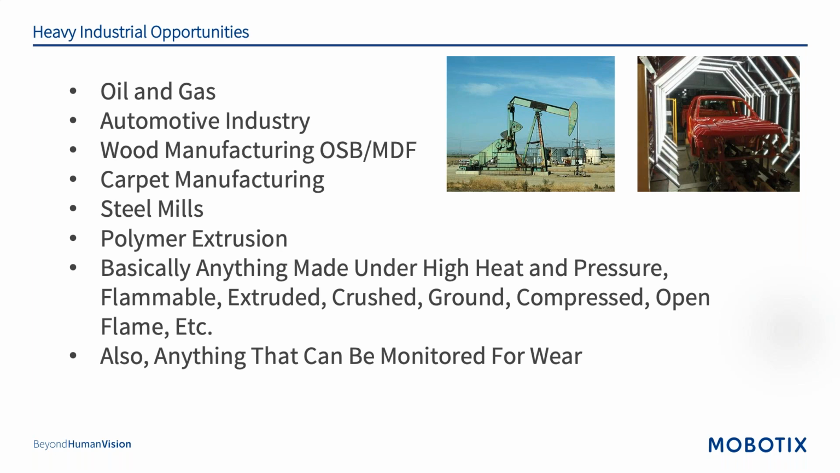This was a multi-million-dollar problem for this facility and for many other facilities that we were able to solve with a relatively inexpensive solution for them. That's just one example of what we're talking about when we talk about heavy industrial opportunity.